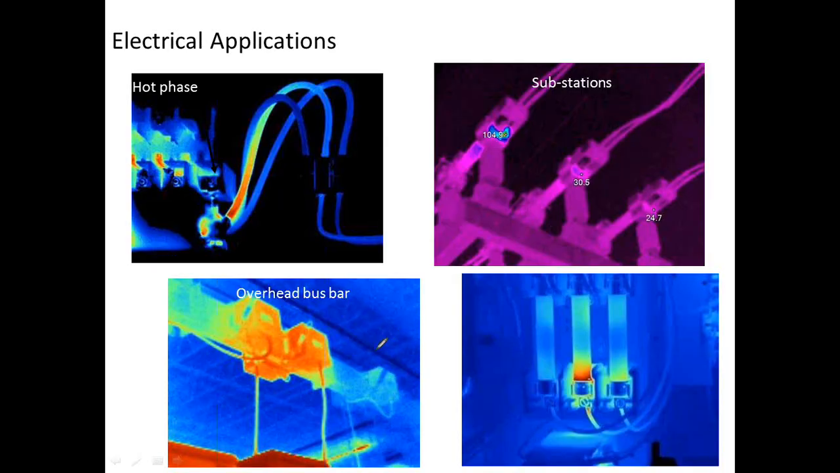In the electrical applications, just looking at some various pieces of equipment. Of course, the infrared camera is looking at that emitted radiation, and so in circuits where we have a loose connection, as an example, elevated temperature on the wire, we can compare it with this wire and give ourselves a delta of understanding what's going on. Again, a connection issue here. And again, at this substation, we can see a significant change of temperature due to some kind of a connection problem.